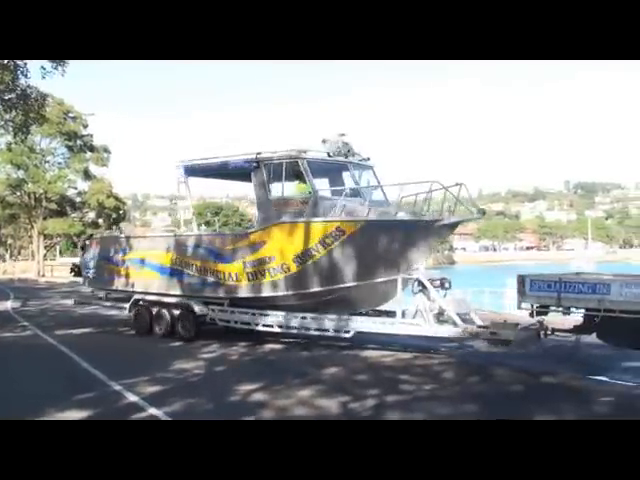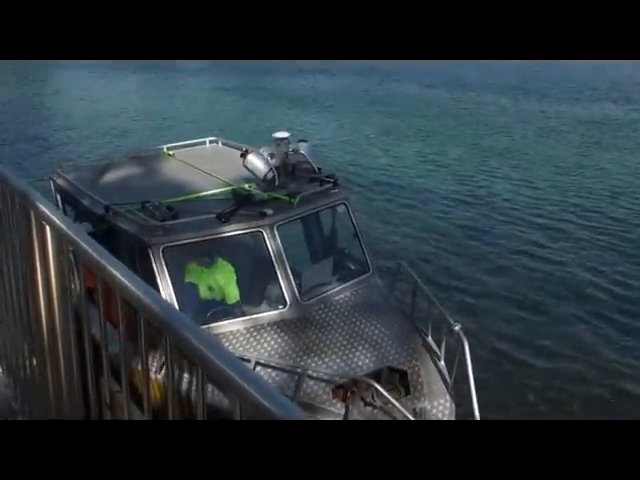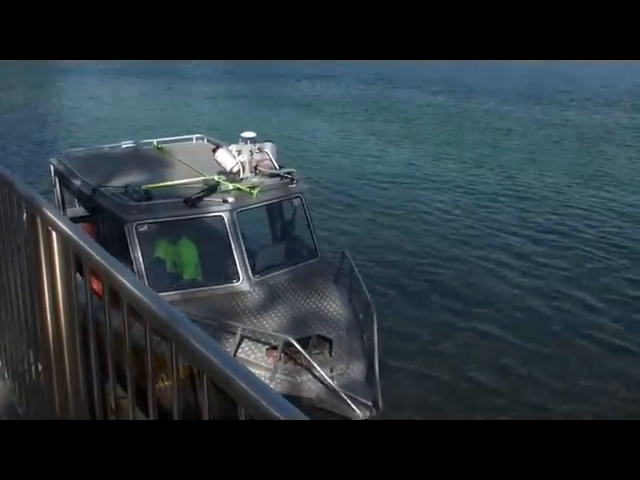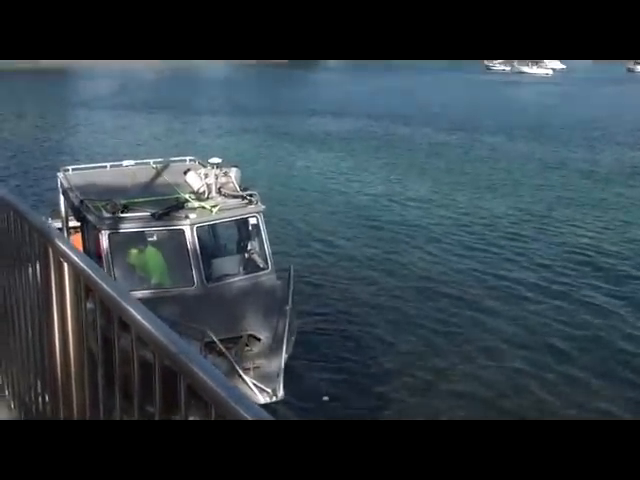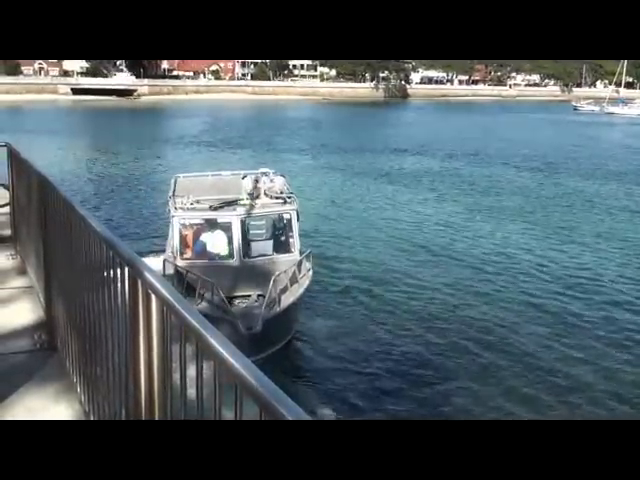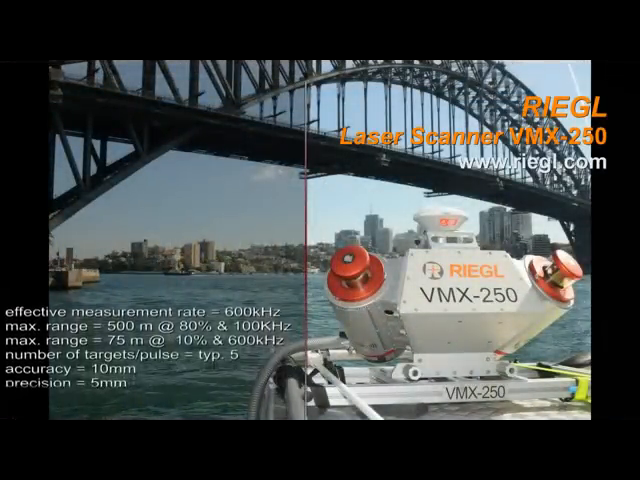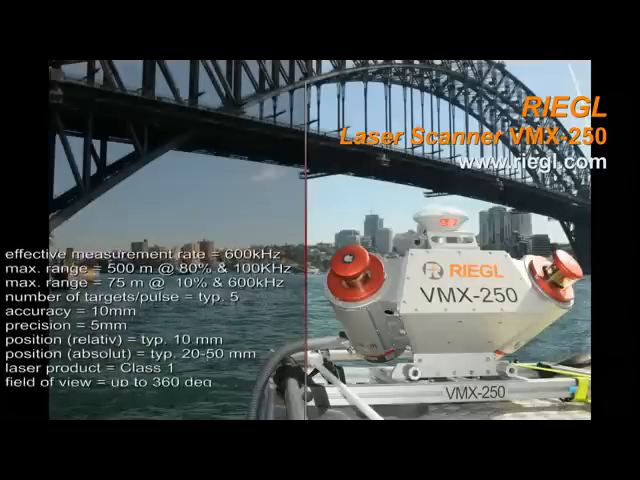We then launched the boat. And immediately after launching the boat, we initialized the IMU, again by running figure of eights, similar to the shore-based system where we ran figure of eights around the car park. Here we ran figure of eights around on the open ocean. These are the specifications of the system.